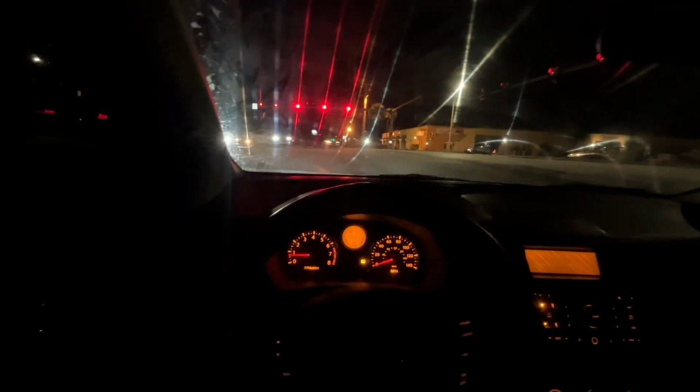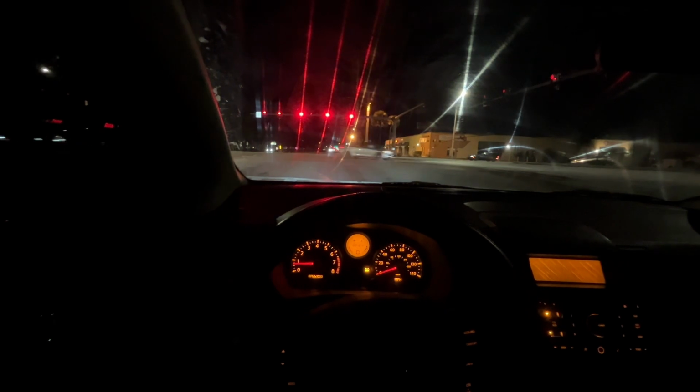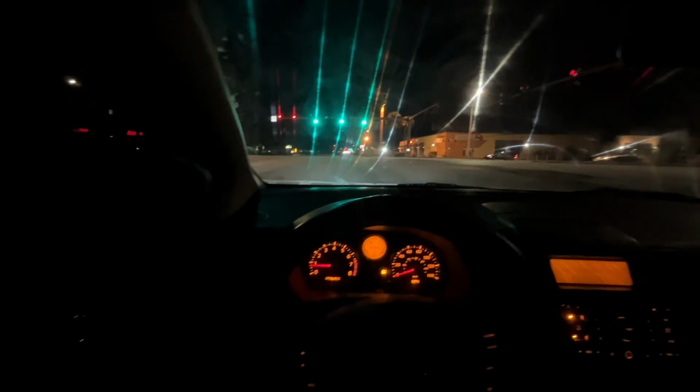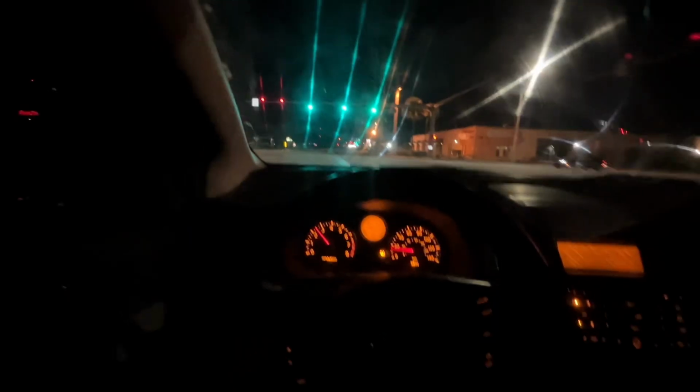By the way, this is what 5% looks like tonight. For anybody that's trying to think about getting 5%, this is what you gotta do. I feel like if you don't have a route that you drive, say that you live in an area that's not well lit with street lights, 5% may not be for you.